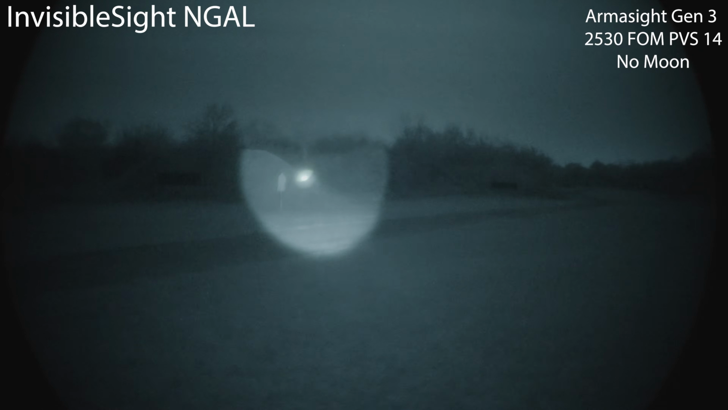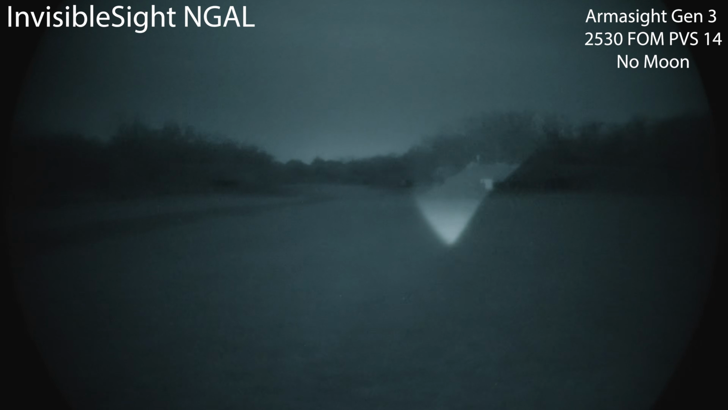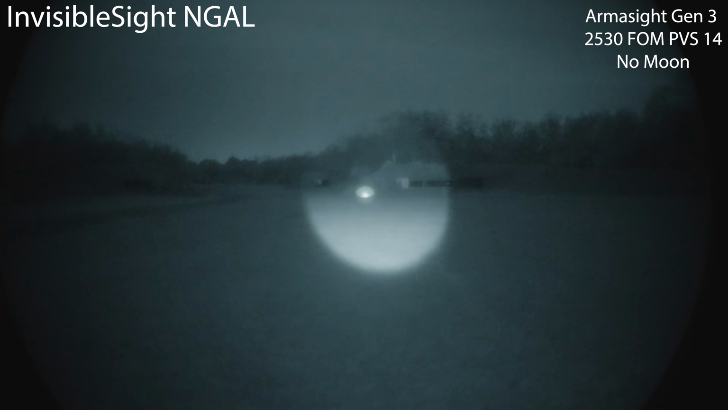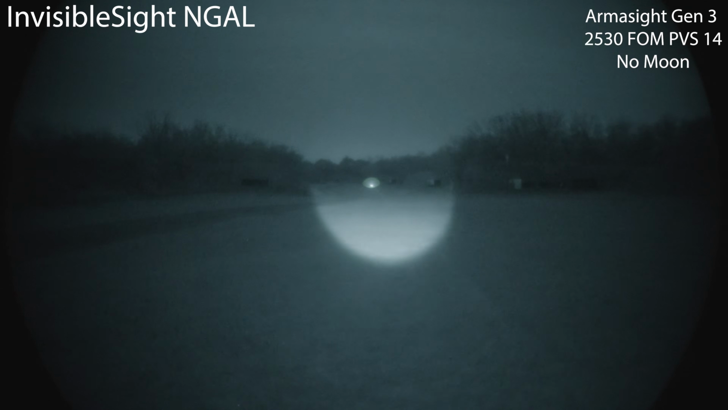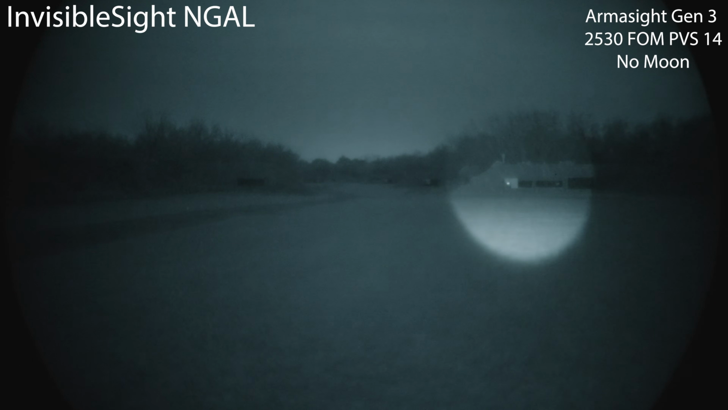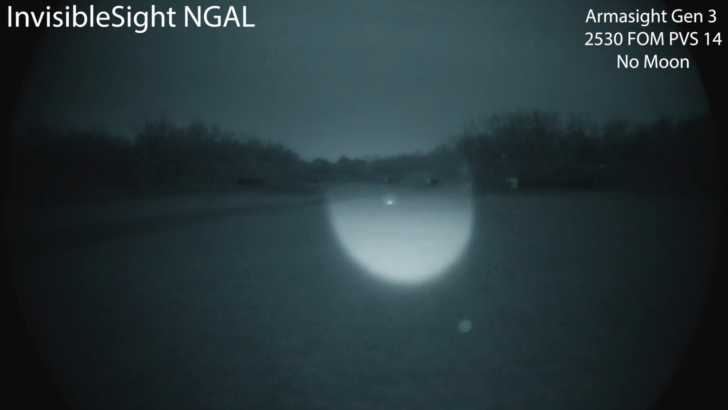Not quite washing things out. This is as wide as it's going to go. So decent job lighting up that range. Go ahead and put that diffuser over the aiming laser. I'd say overall pretty darn usable.